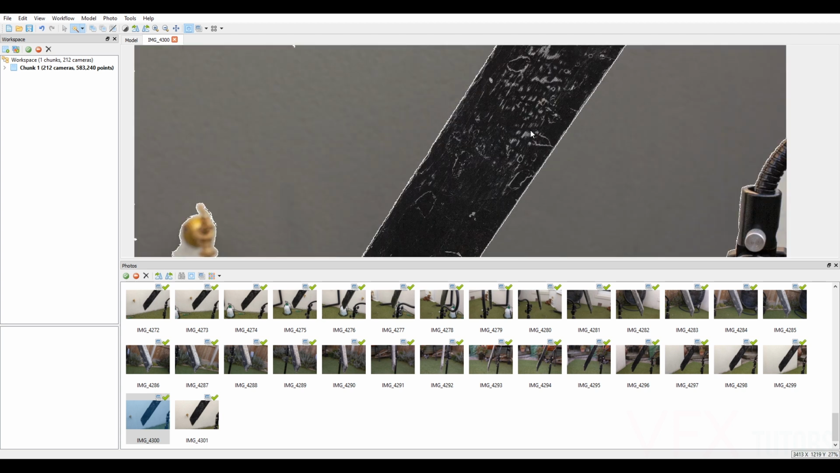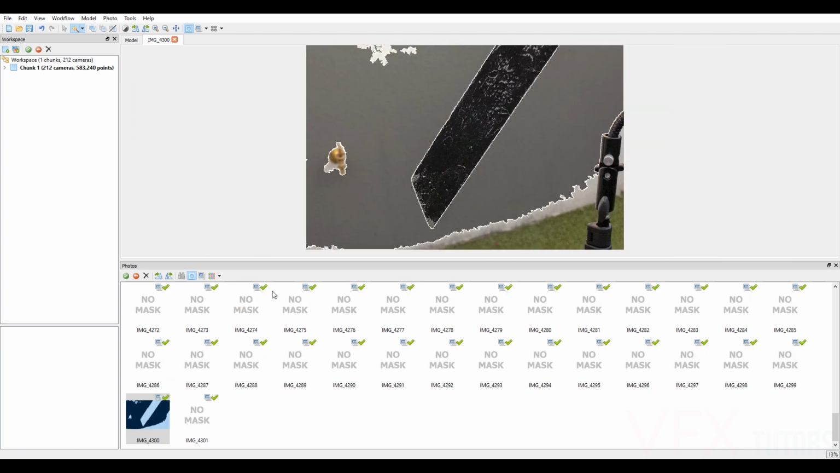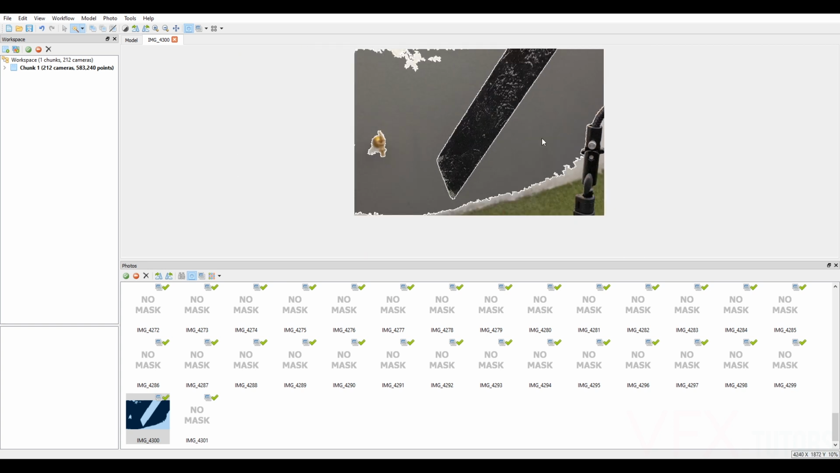So now we've made a really rough mask around the edge. If we go to our mask, we can see that we've now got a mask here. We're not so worried about the edges because we only want it around the sword. And obviously you could do this for every single one, but I don't want to do that for 212 cameras.